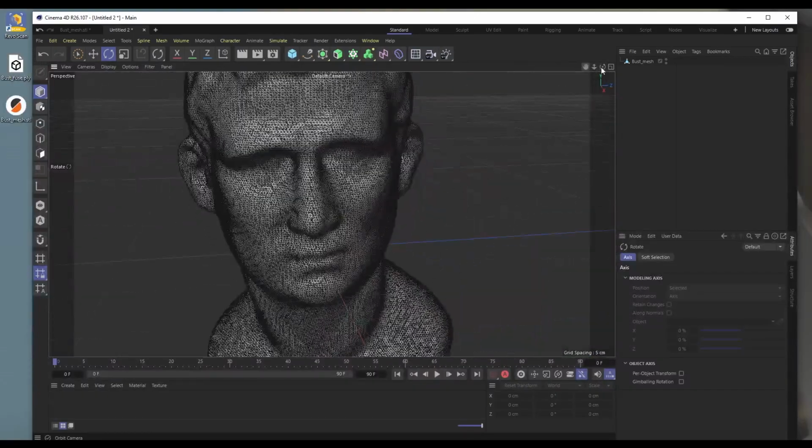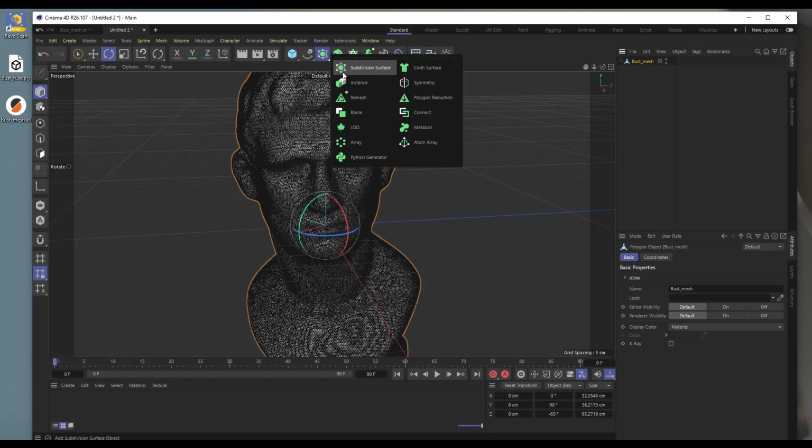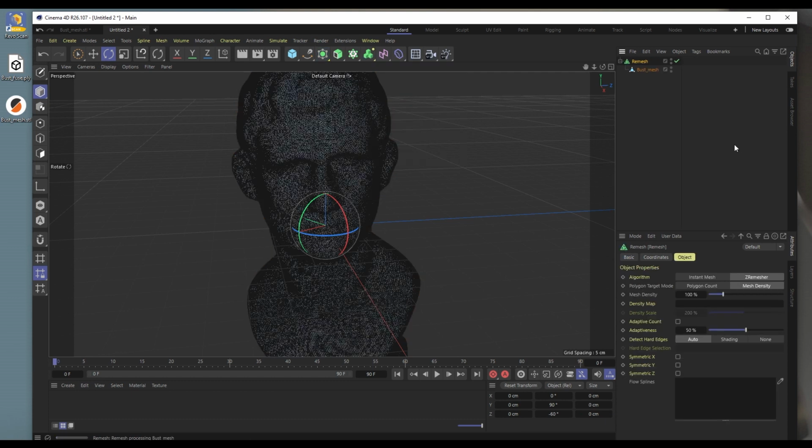Now, the thing I would like to try here is Cinema 4D's new remesh feature. Okay, so we select our bust, we hold down Alt and release on remesh, and then inside of remesh, I'm going to put the mesh density down to, I'm going to say 5%. And let's let it have a think about that and see what it comes up with.